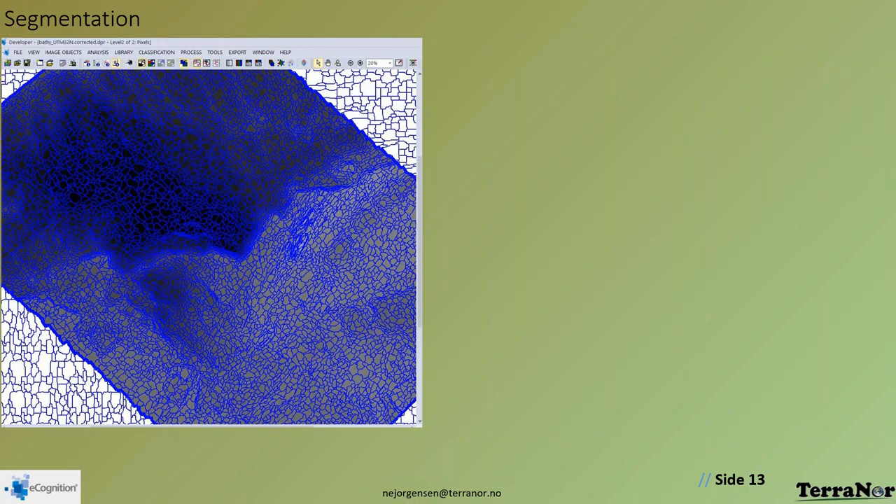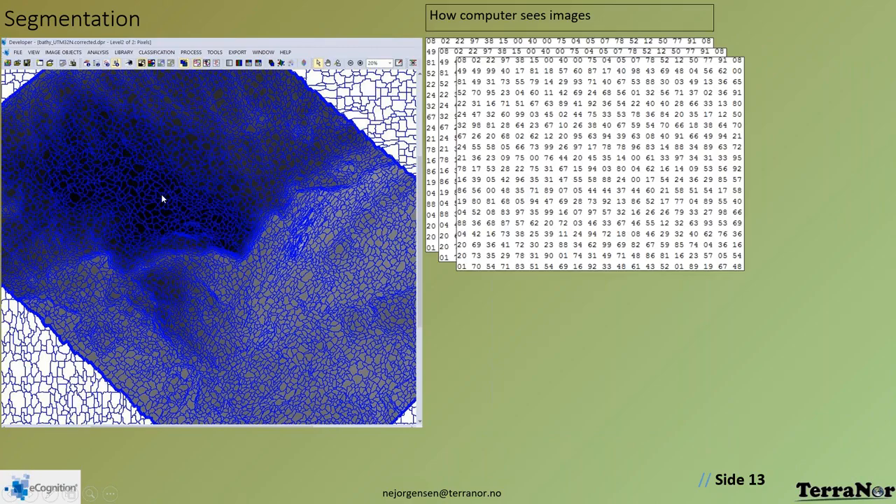Segmentation is creating polygons which are homogeneous. And how does a computer see the images? Well, it's a pile of numbers. These are 3 raster layers that are being used here for creating polygons. And it's just number crunching. No one knows what sort of numbers we have in here, so we just process them. And this is the secret of eCognition. It takes the layers you want in.